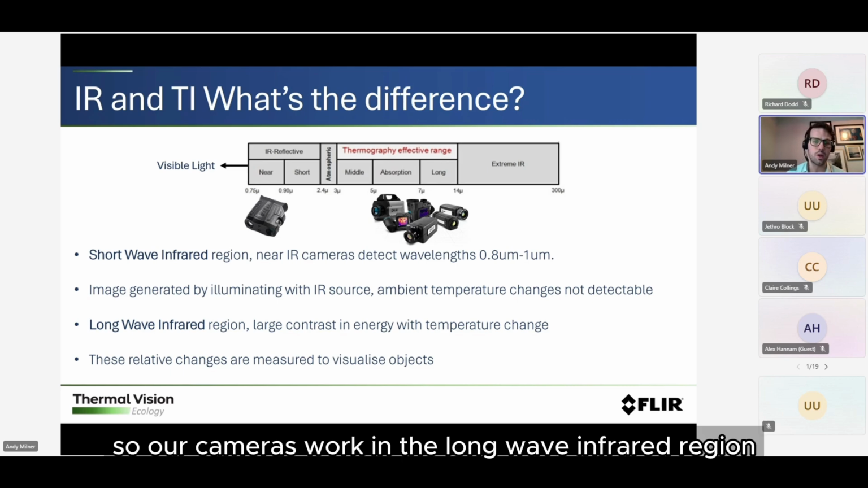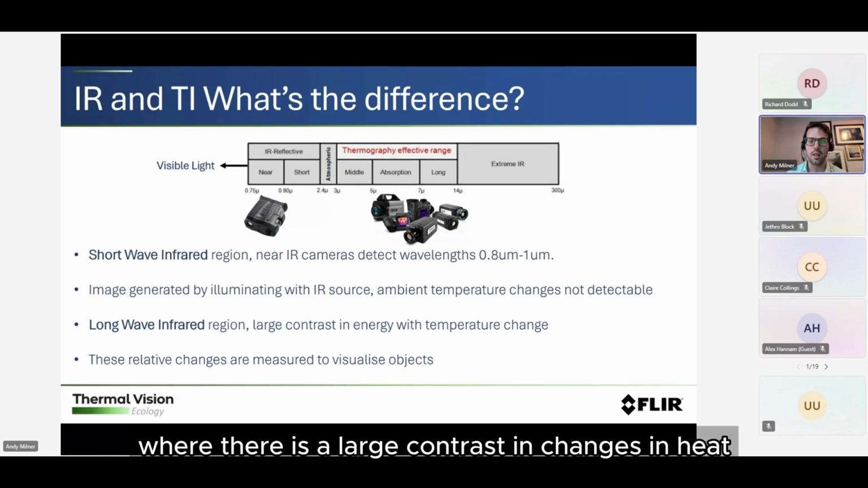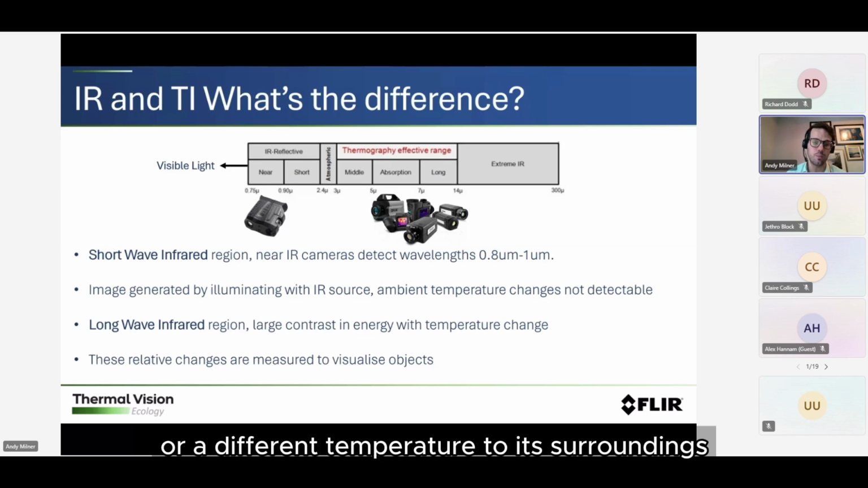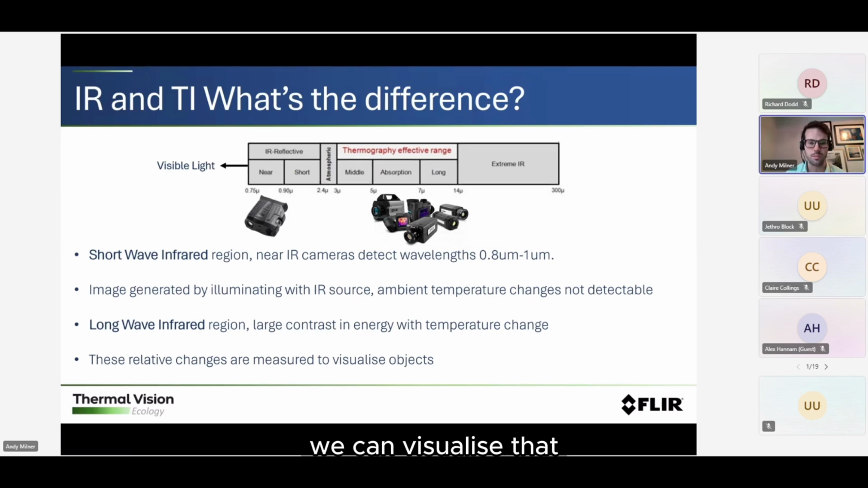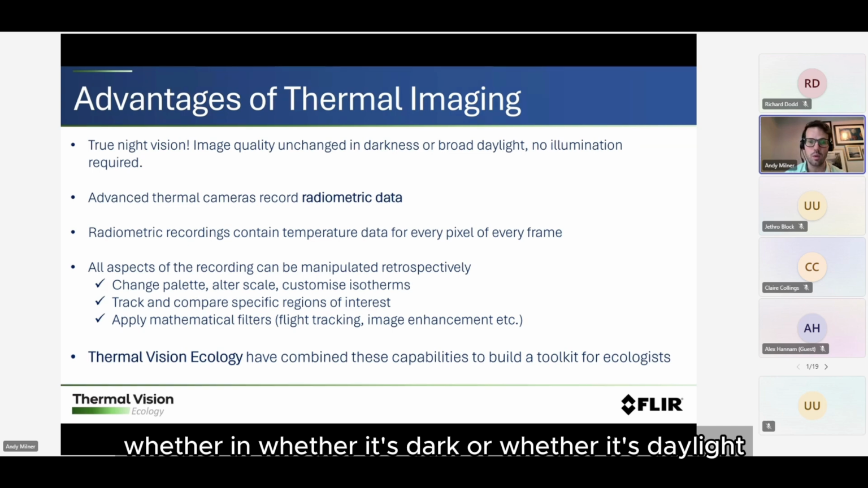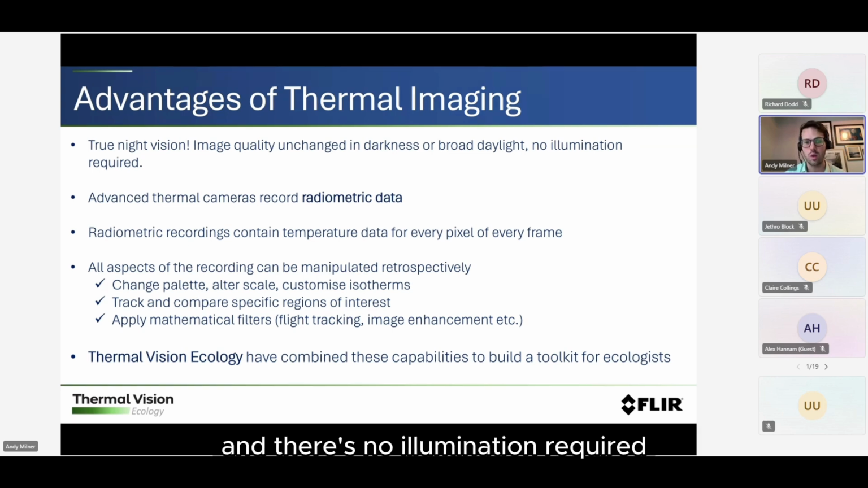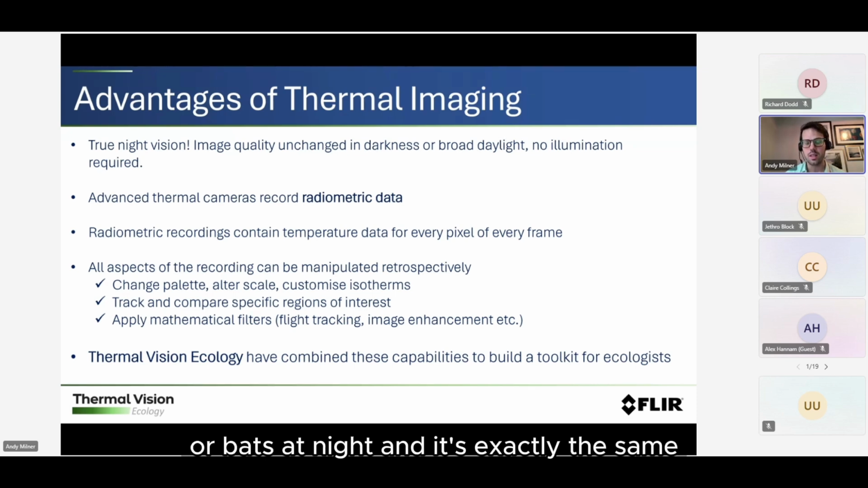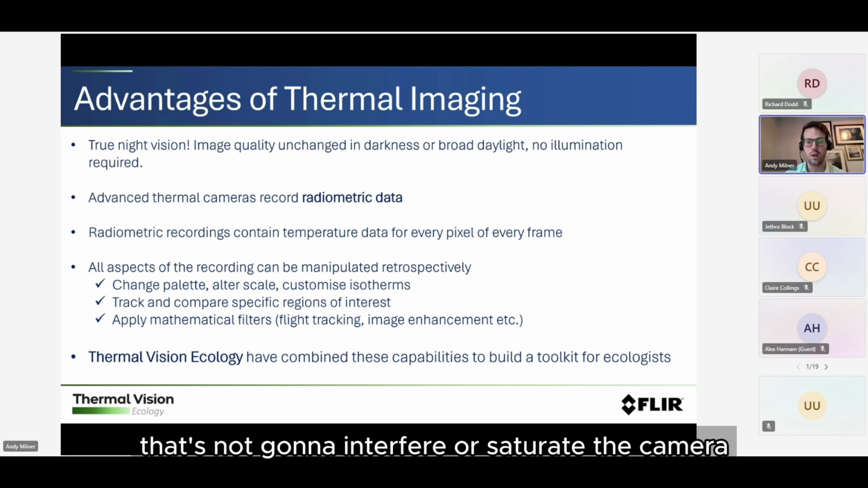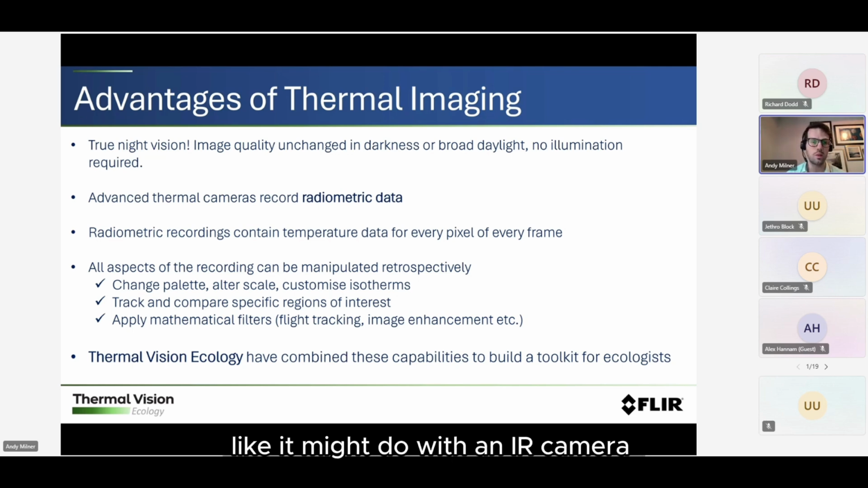So our cameras work in the long wave infrared region where there is a large contrast in changes in heat, which means that we can visualize those, and we've got contrast. If something's hotter than its background or a different temperature to its surroundings, we can visualize that. The advantage of this is that we actually have true night vision. The image is unchanged whether it's dark or daylight, and there's no illumination required. They work the same, so they could look at birds during the day or bats at night, and it's exactly the same. And if you've got any big floodlights nearby, that's not going to interfere or saturate the camera like it might with an IR camera.